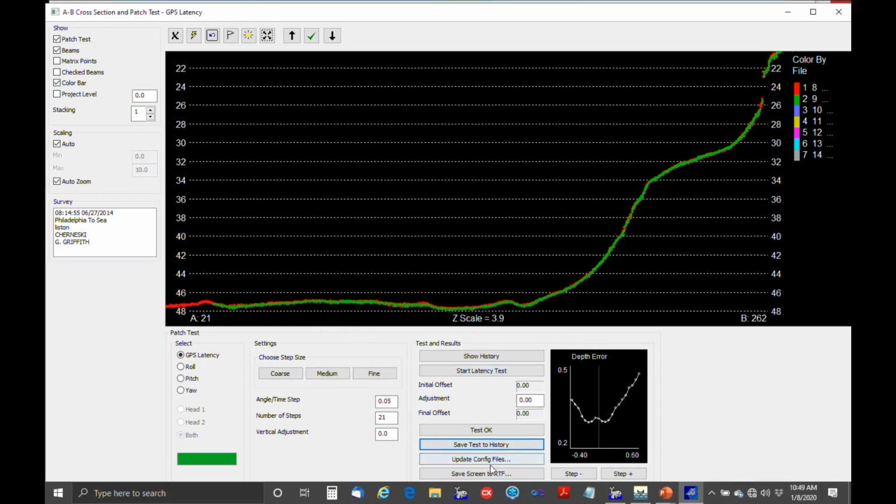Close that. The other thing you can do is update the config file, and that'll put this result in your HYPACK INI, so you'll have that in the future for surveying. And the last one is you can save it to this RTF file and make a little report out of it with the graphics.